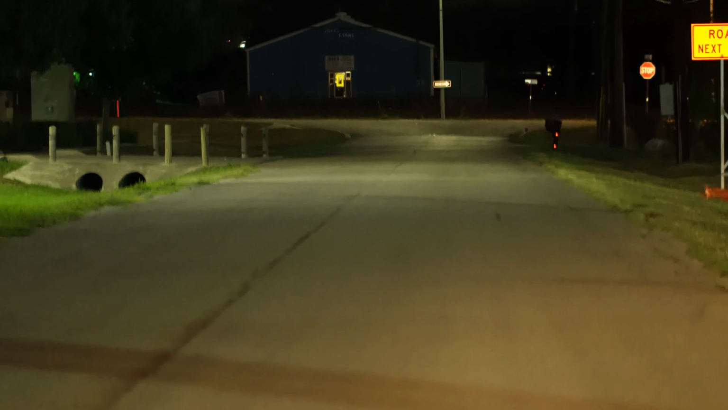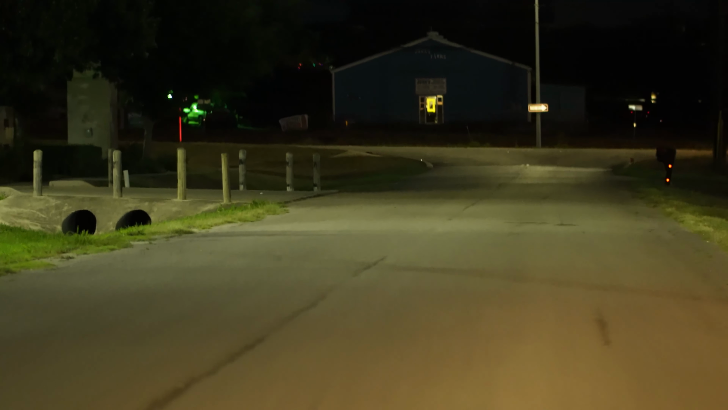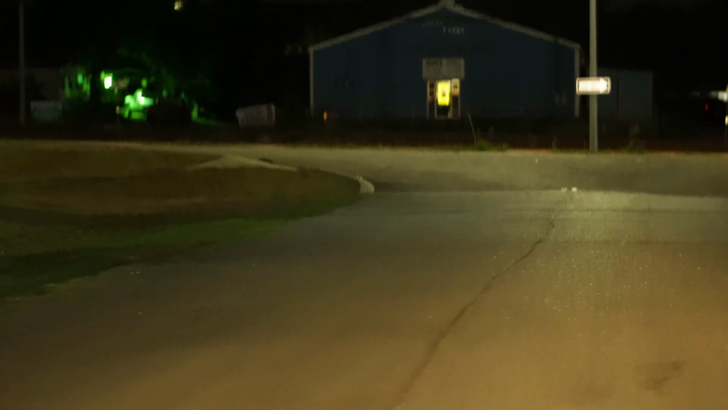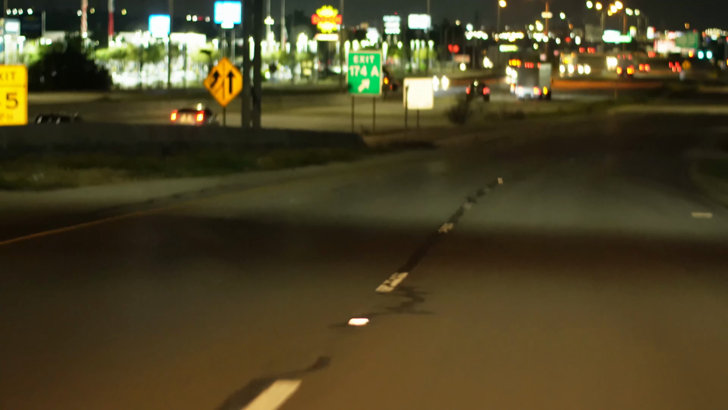Okay, I'm back. 85mm ready to go. Active steady shot is off. And I have to clean my windshield again.